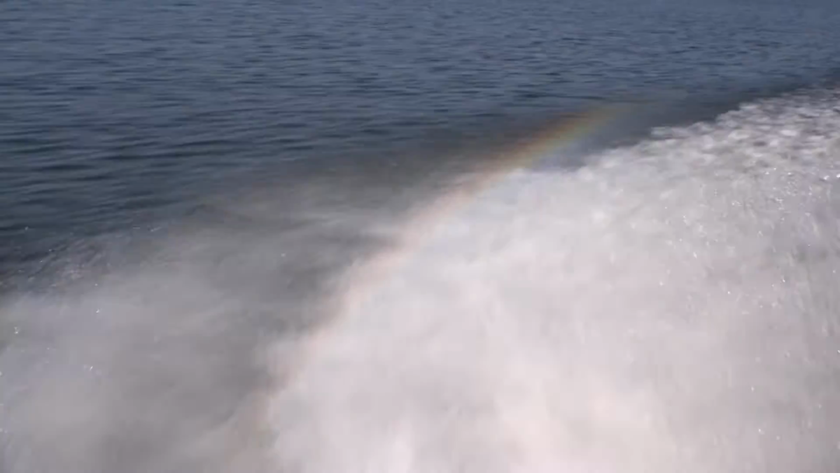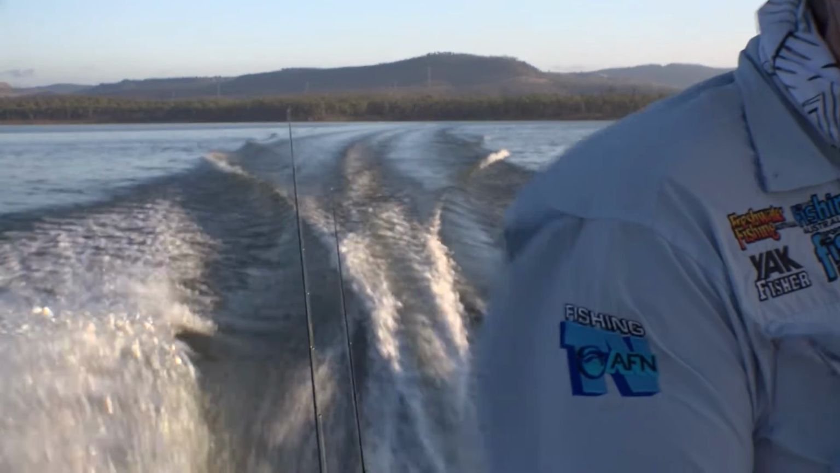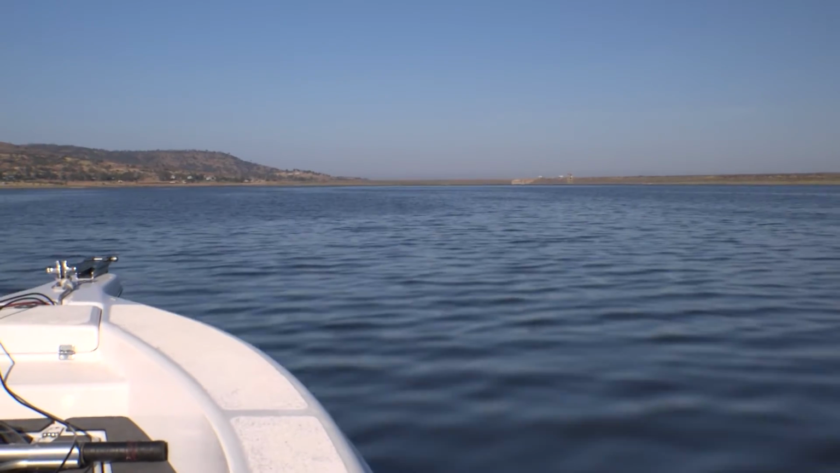But as the morning progressed, we started to search all corners of the dam without seeing much at all. So my confidence in my Toowoomba fish tracking mate was starting to wane.